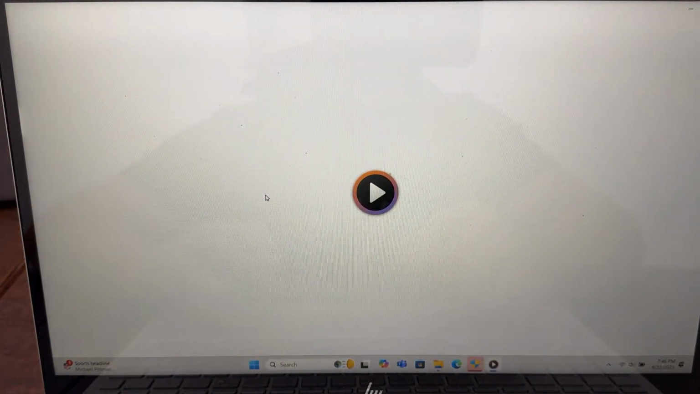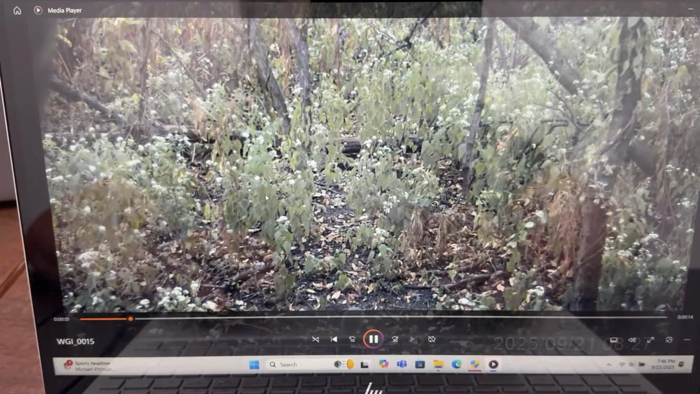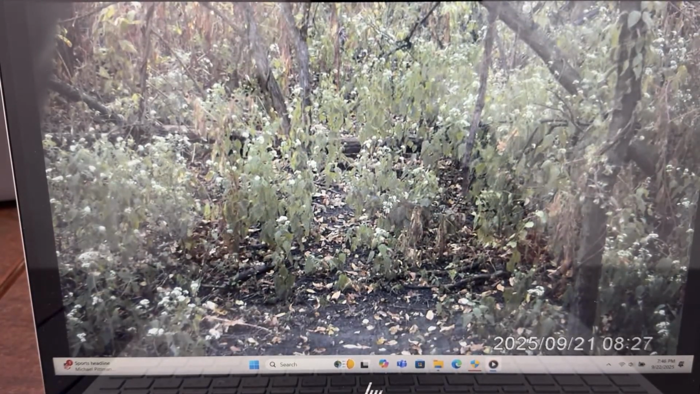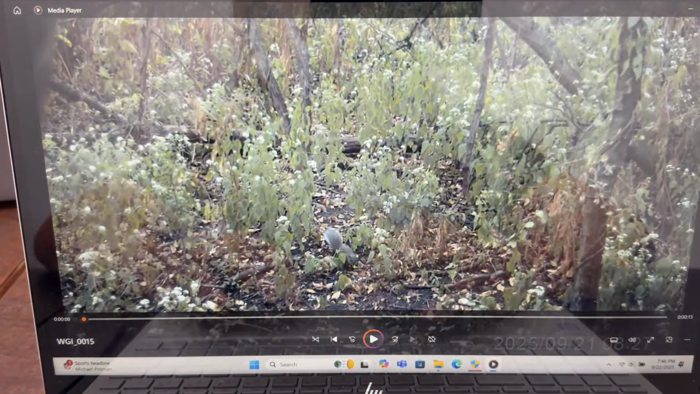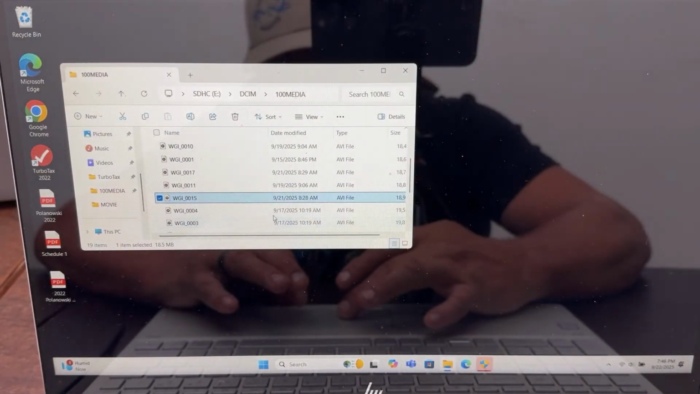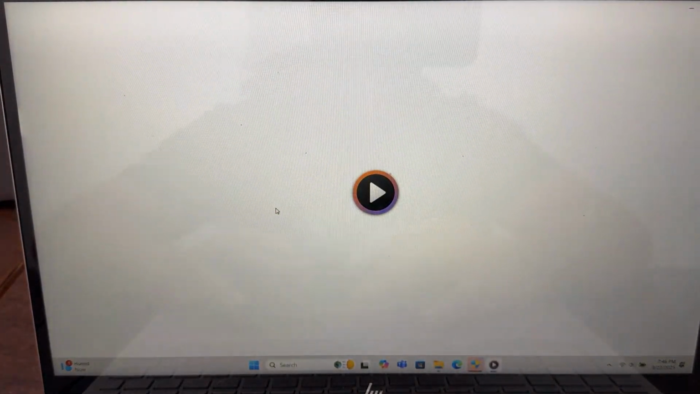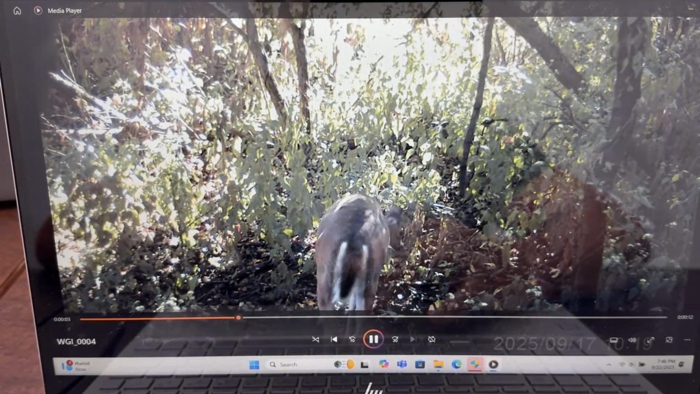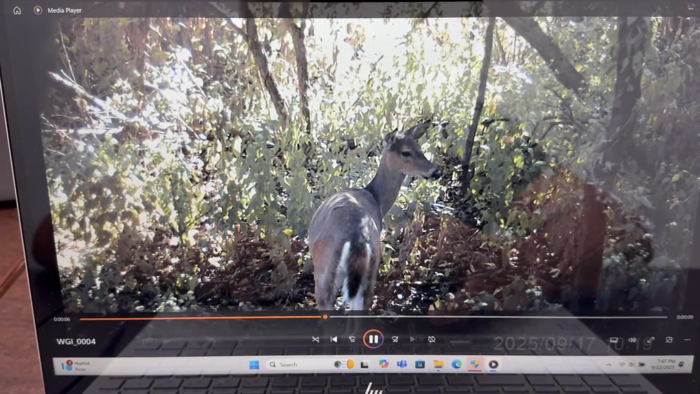Okay, here's another one. See what this is. There's a squirrel that just ran past the scrape. And that's just rolling. So that squirrel activated the camera. That was at 8:32. So, yeah, that little squirrel right there. Right there's a squirrel. That's what activated it. Okay, so this one is a doe just sitting there looking down the hill.